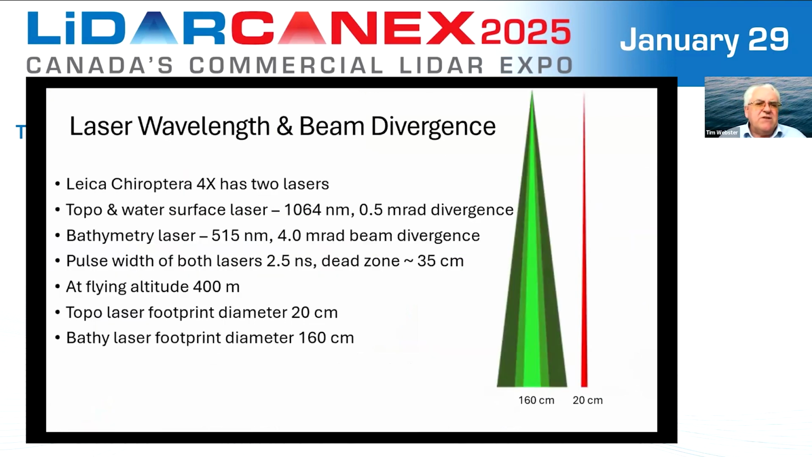Beam divergence, I mentioned this already. In this particular sensor, the topo-lidar is 1064 nanometers. It has a 0.5 milliradian beam divergence. Quite different than the bathy laser, which is 515 green, has a 4 milliradian beam divergence. And it has a pulse width of 2.5 nanoseconds, so it can resolve targets within 35 centimeters of each other.